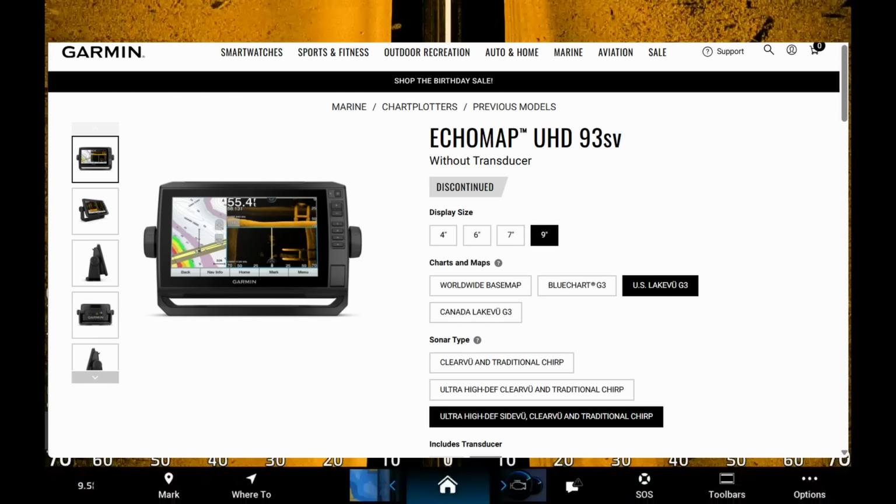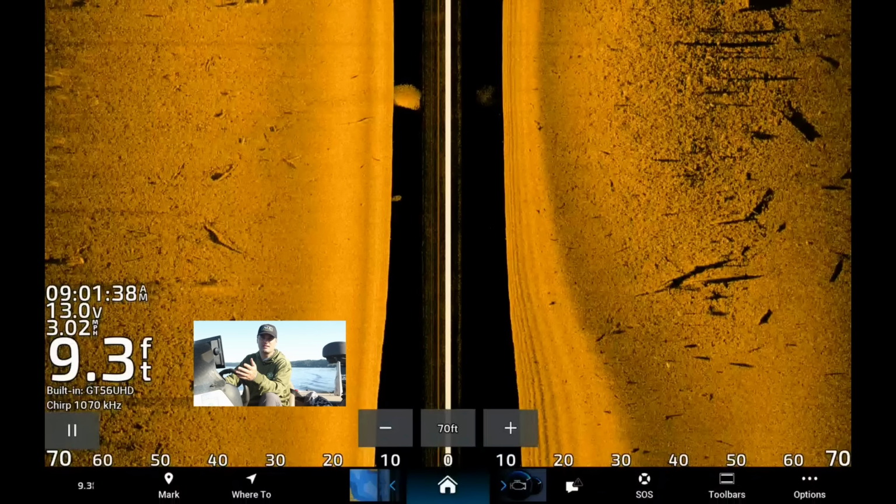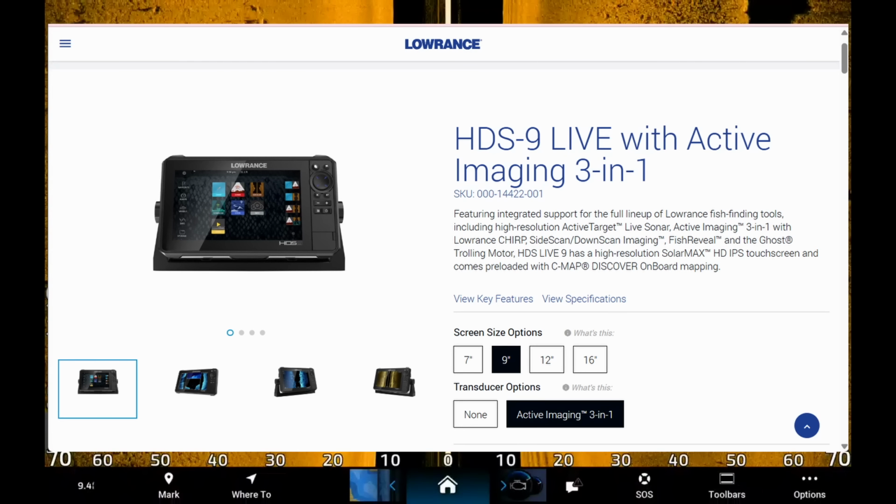But the Humminbird, I think the Humminbird Explorer is the new one. I think it's a little bit more than 700 bucks. I think that's like 1200. That obviously has their megahertz frequency or their mega imaging. And then the Lowrance HDS Live series has their, I can't remember what they call it, but it's the megahertz frequency that they use. Those units are probably all somewhere between 1,000 to 1,500 bucks.